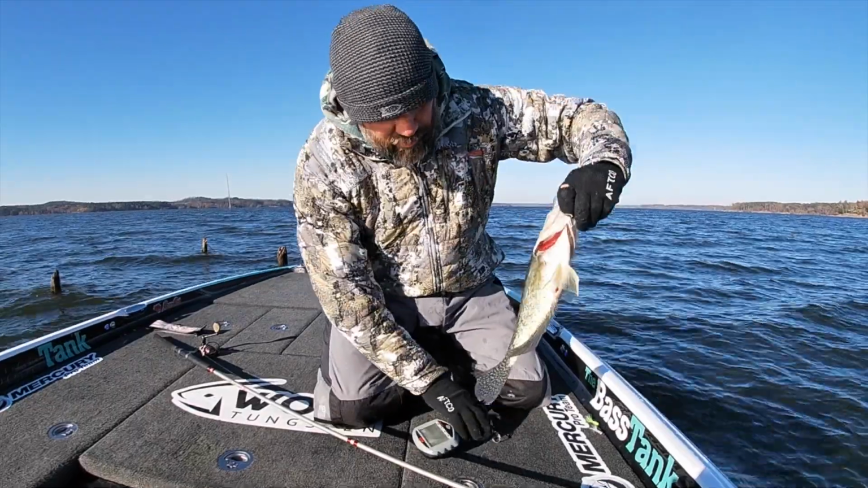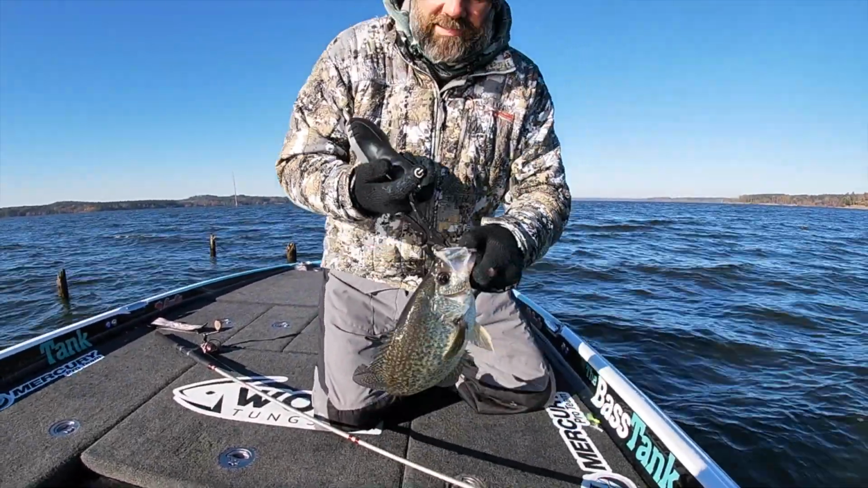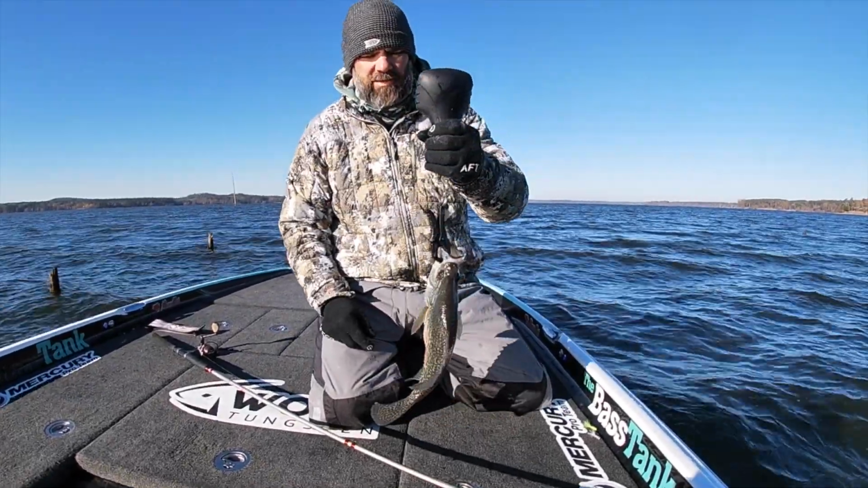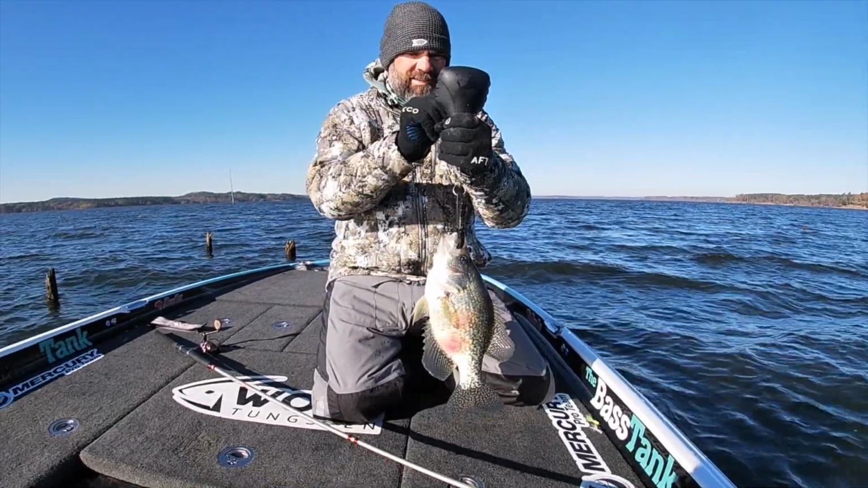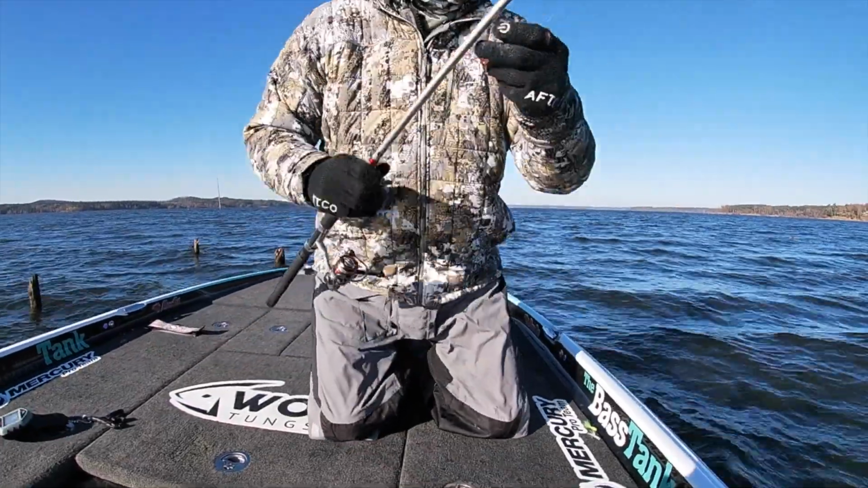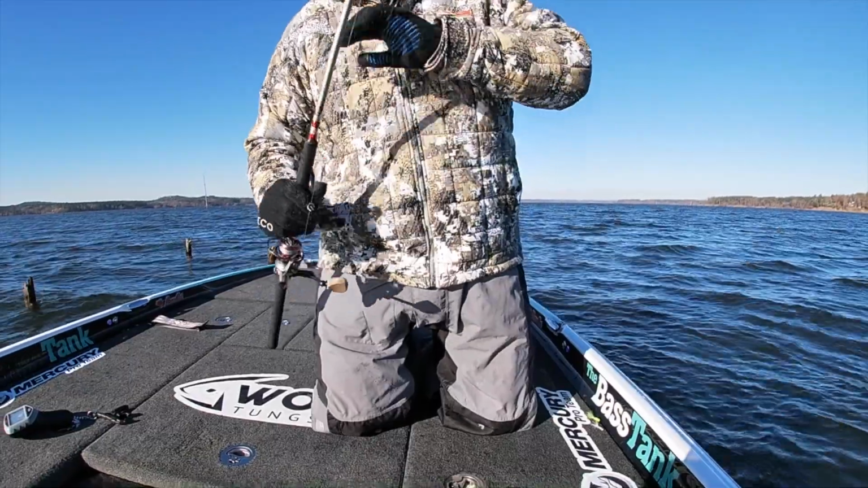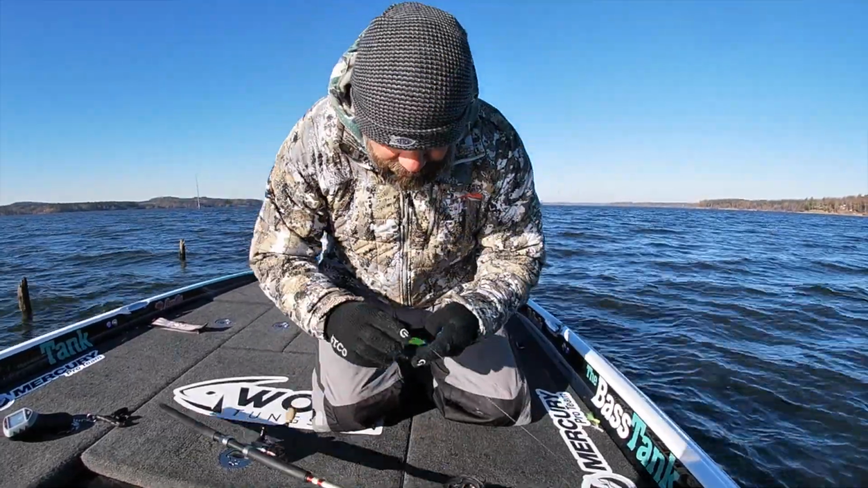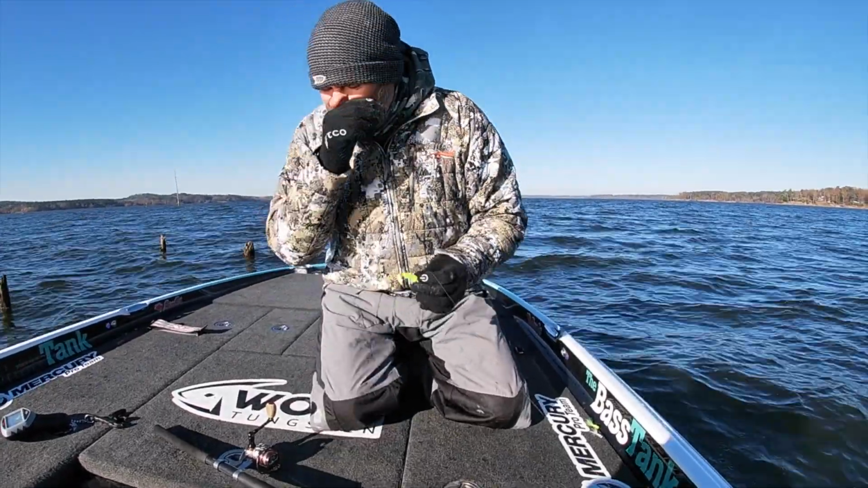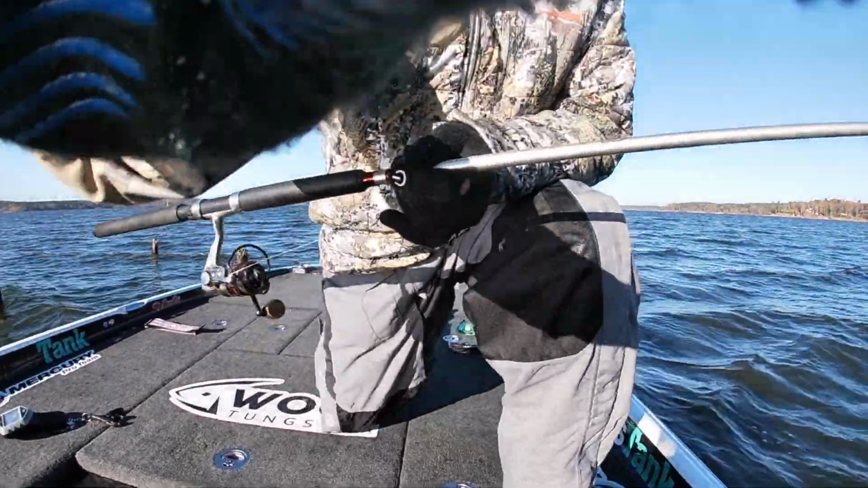That's a nice black crappie there. Blacks and whites living on the same trees, black species, white species. I don't know that I've caught a hybrid here. 1 3/4 black crappie. What time is it? It's 9 o'clock. The sun's not straight up yet, so I'm still going with that bright apple bottom. We'll use some different colors, 1/4 ounce head, put it in their face.